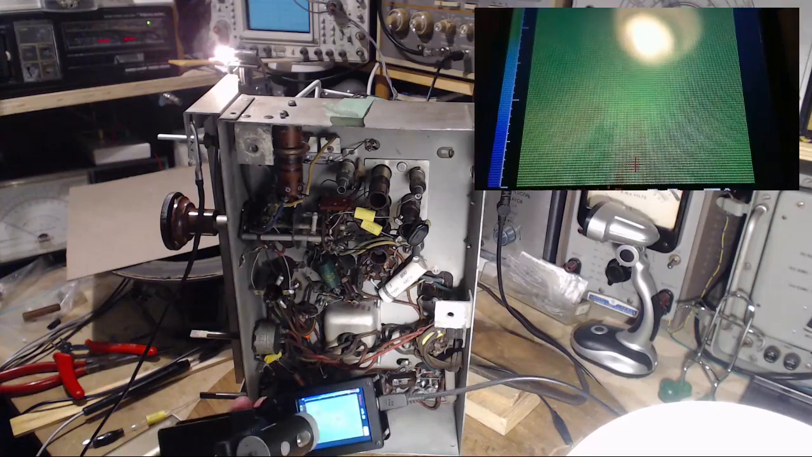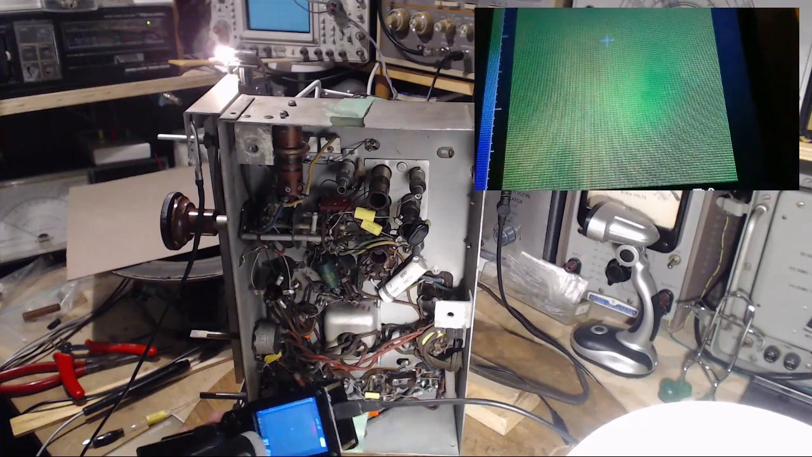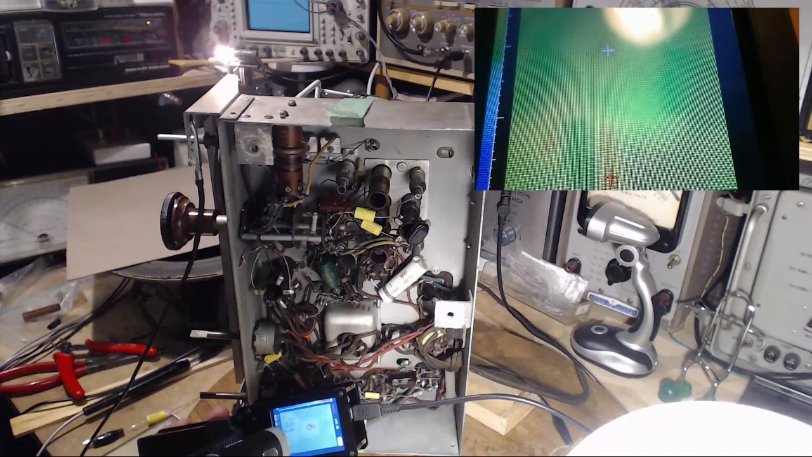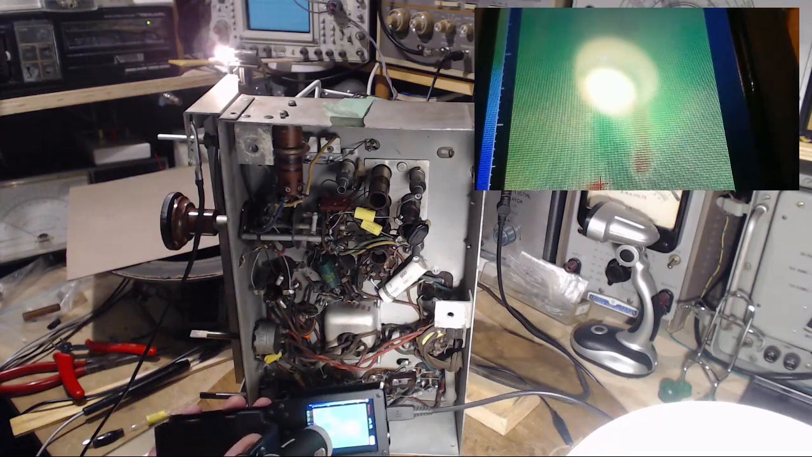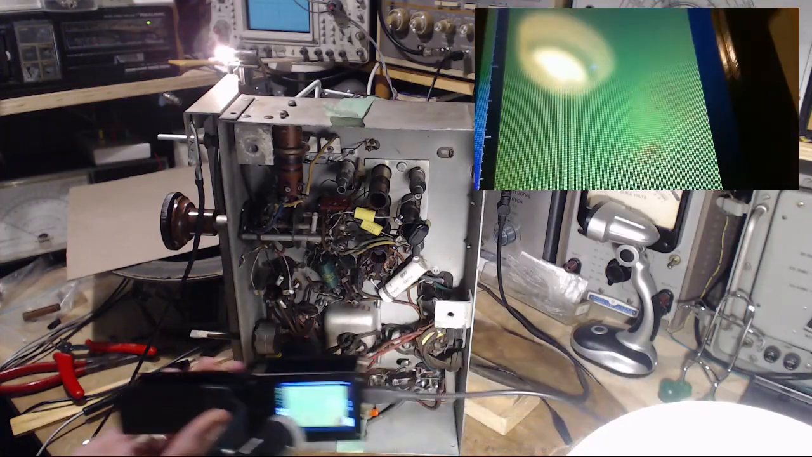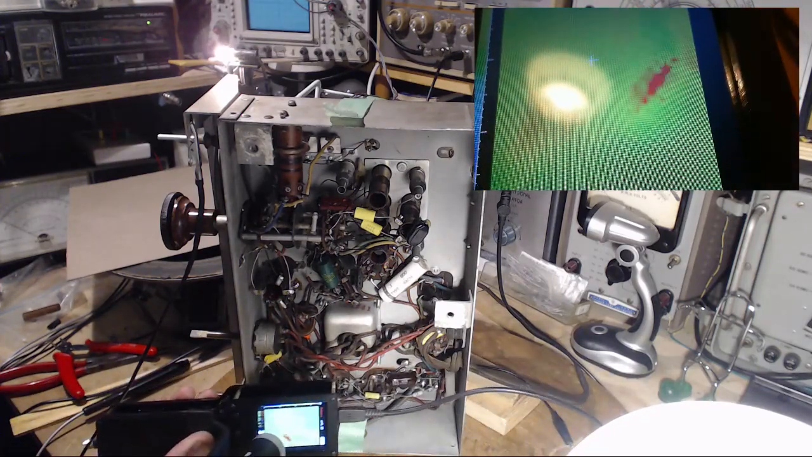Well, I think this is really cool. I think I'm going to get a lot of use out of this. I really do. So we're looking down there again. I think it's just the tube base. And it's better rather than tipping it to actually slide it. Keep it parallel and slide it along.